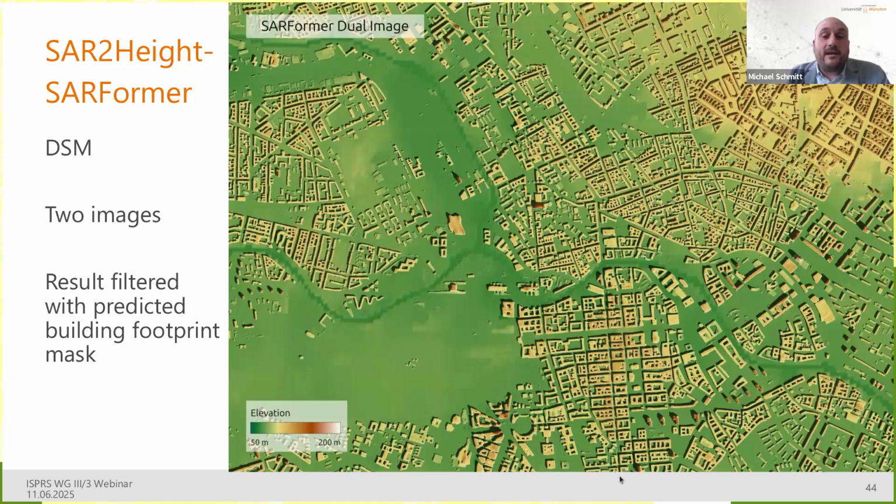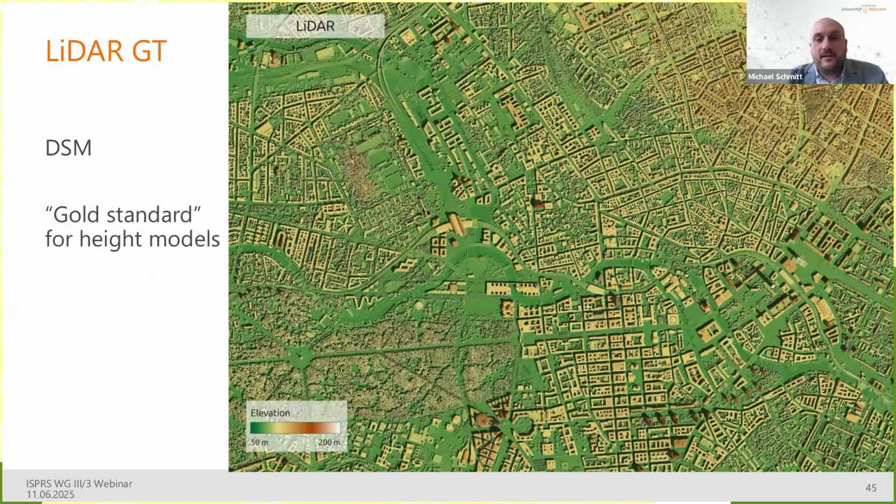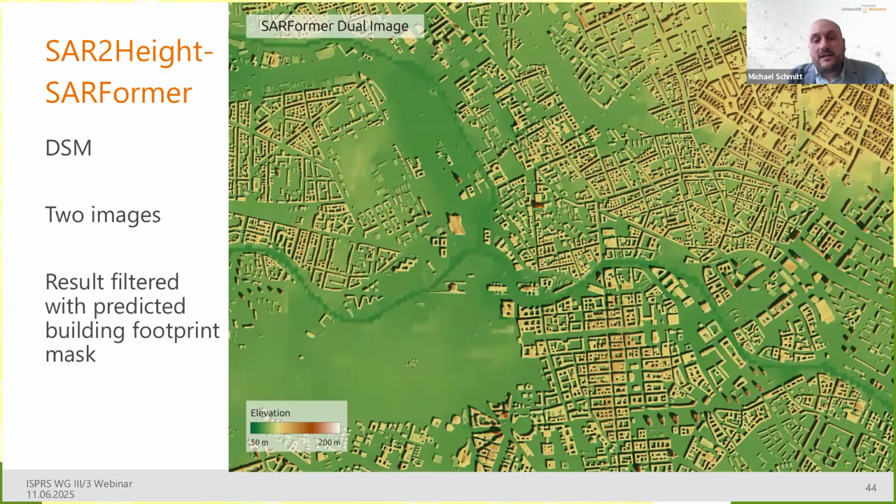And then, of course, we can again look at the LiDAR ground truth. This is the LiDAR ground truth, of course, with vegetation now, not filtered for buildings. But you see here there's, in many cases, great resemblance of the building structures. And of course, it's not perfect.